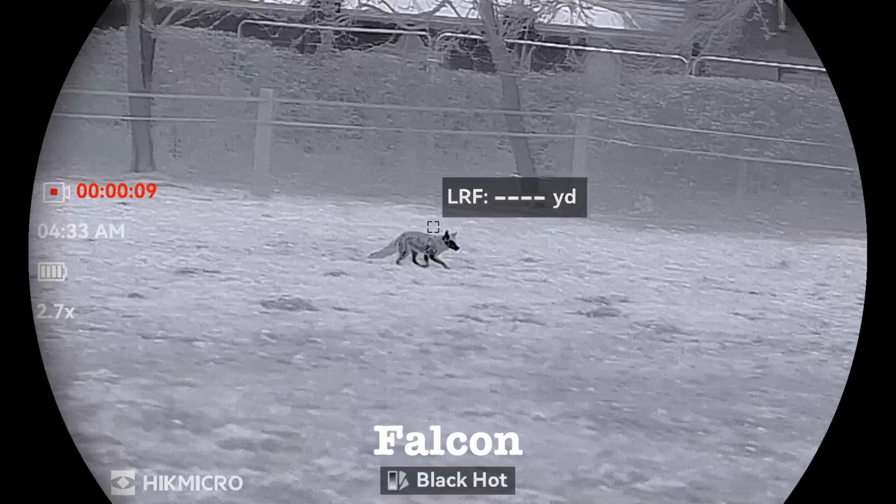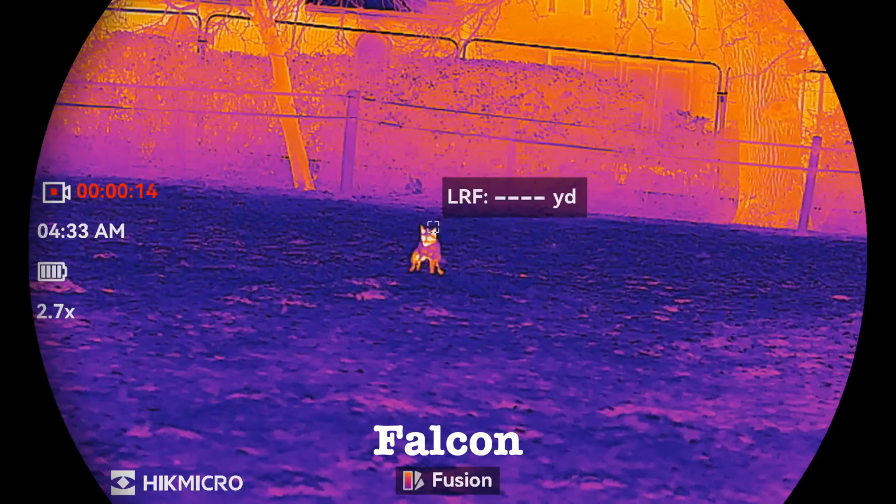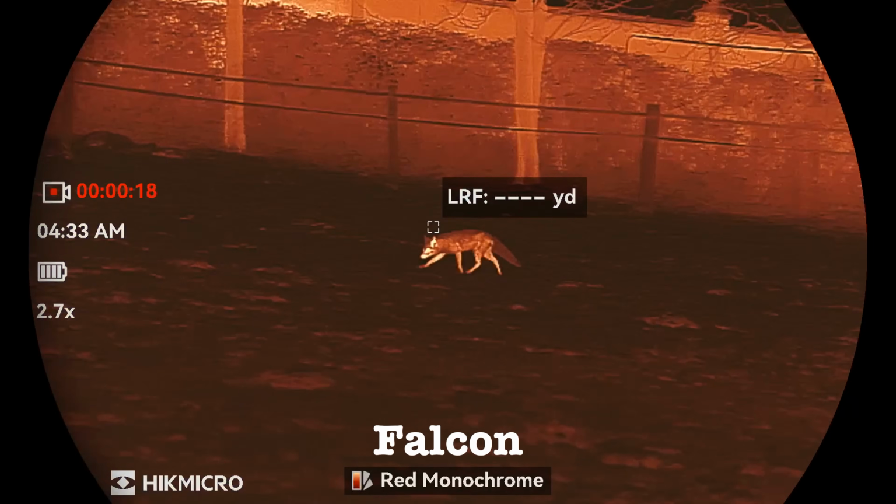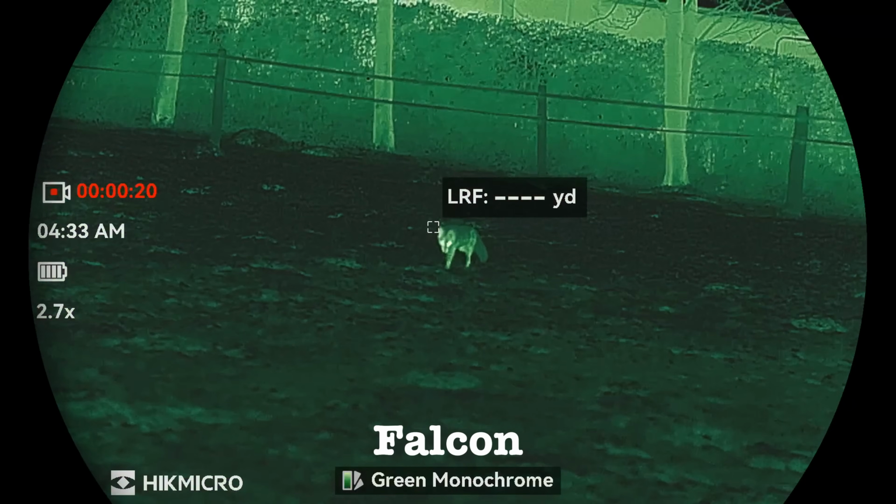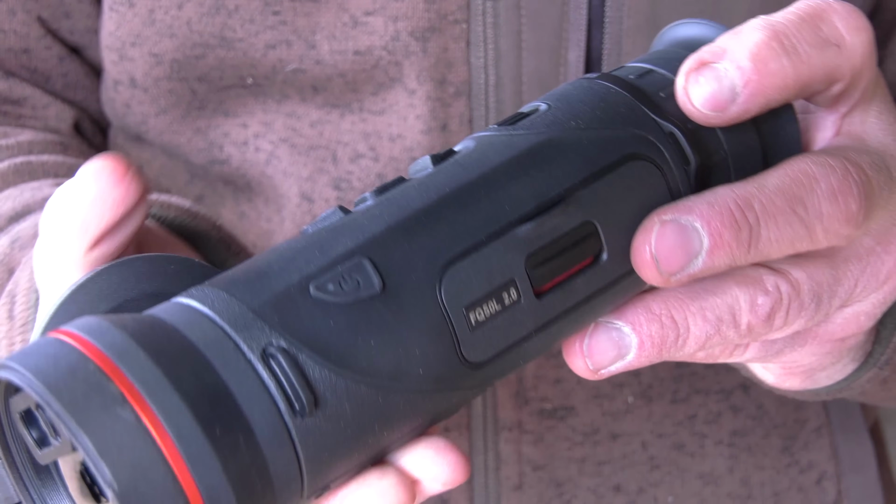They've both got various colour palettes, so you've got a black hot, a white hot, a red, a fusion, and then you've got a red monochrome and a green monochrome. They've both also got picture-in-picture mode if you like to use that, as well as a nice large OLED display. Let's take a closer look at each unit individually. So we'll start off with the Falcon.